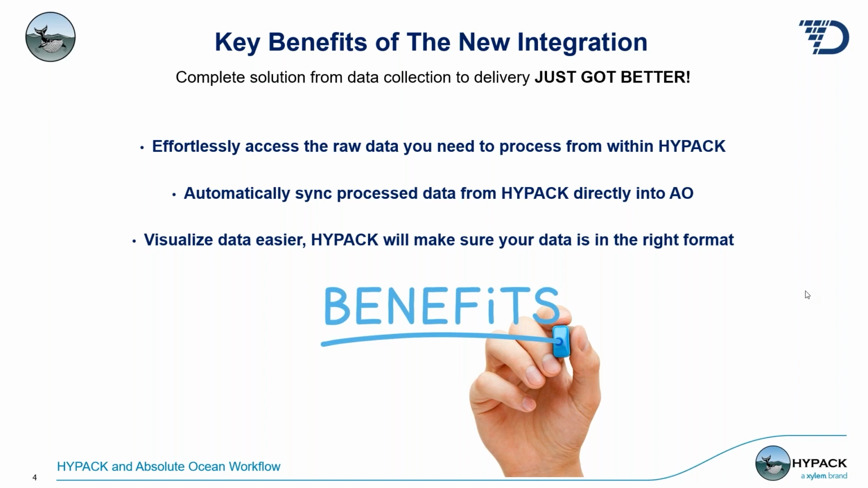What we want is HYPACK and the AO integration to do the heavy lifting for you. We want to avoid having to send those hard drives around and to copy files, and especially with the large data sets that people are processing now and collecting massive amounts of data, it can be very time consuming to get the data from one person to another. And with remote work, a lot more people aren't working on the vessel or in the same area. Sometimes survey crews are very far away.